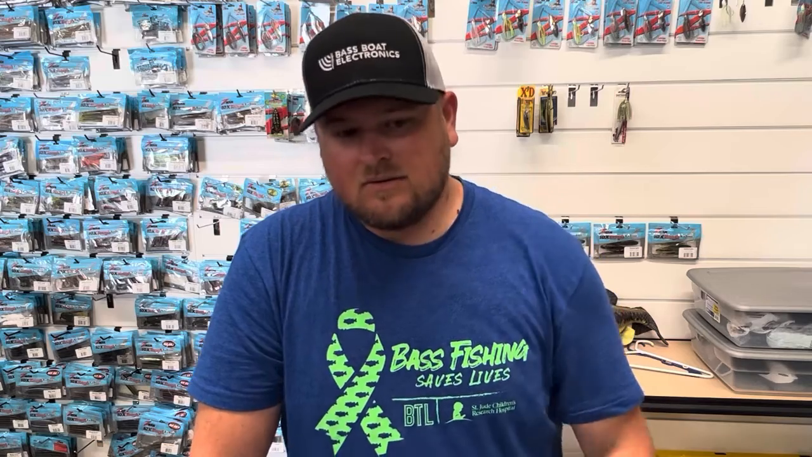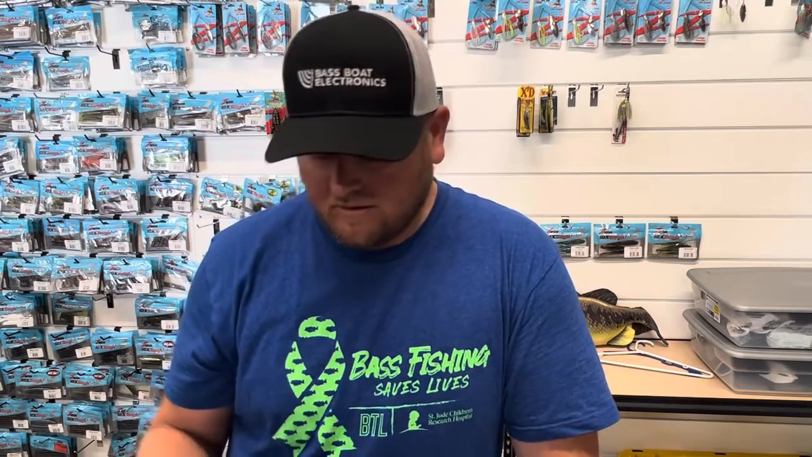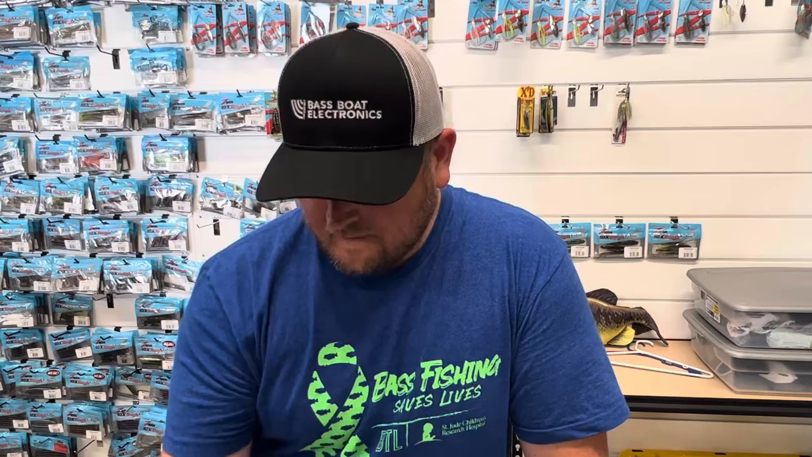Like all my spinning gear, I use a main line of 15 to 20 pound test Seaguar Smackdown. And then I don't go as super light on line as some anglers do. You can use anywhere from 6 pound test all the way up to 12 pound test. I think that range of line sizes is going to work really, really well with this.